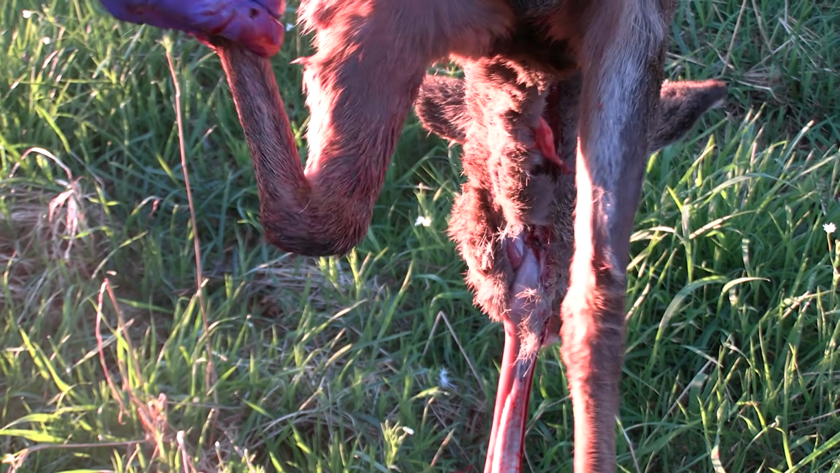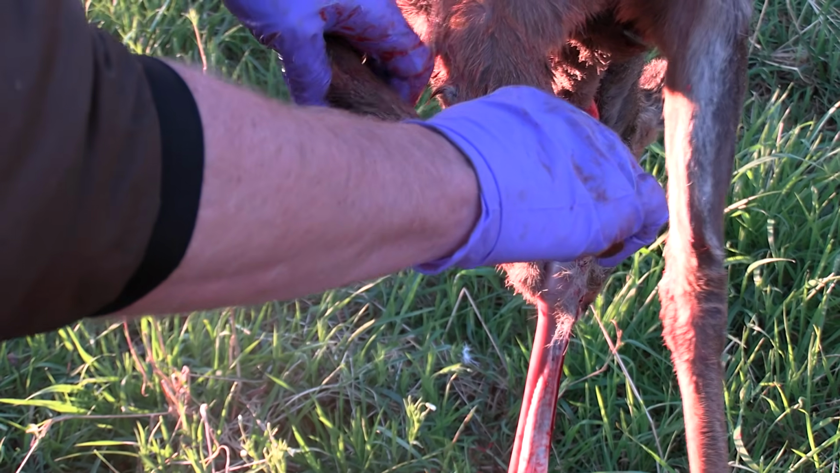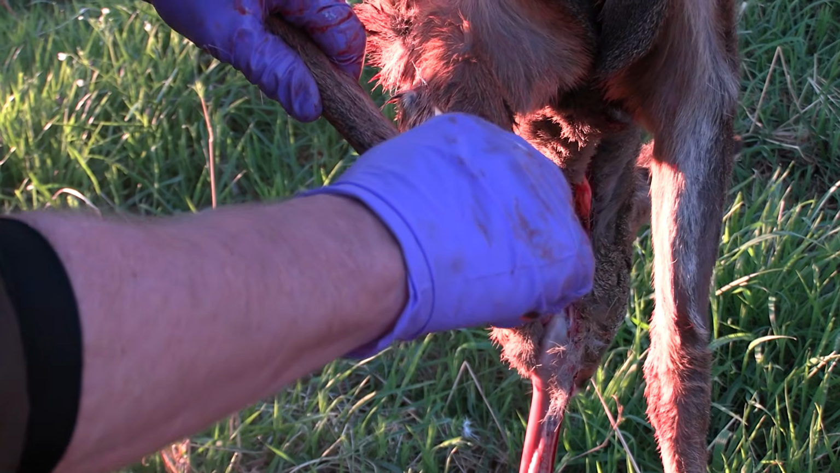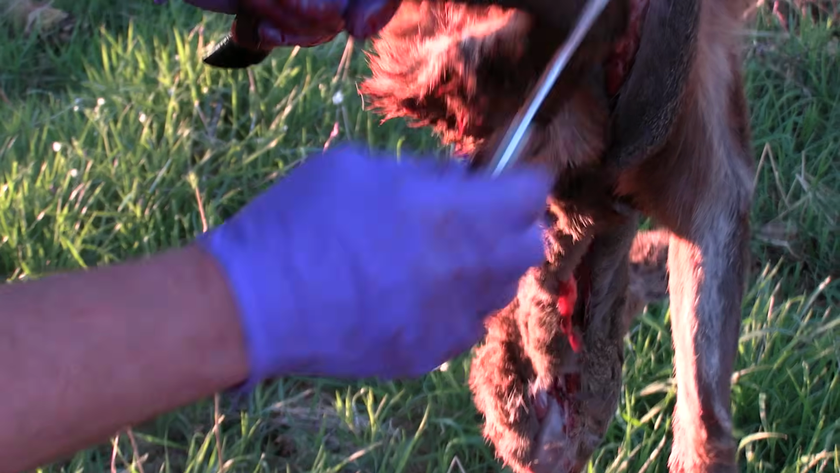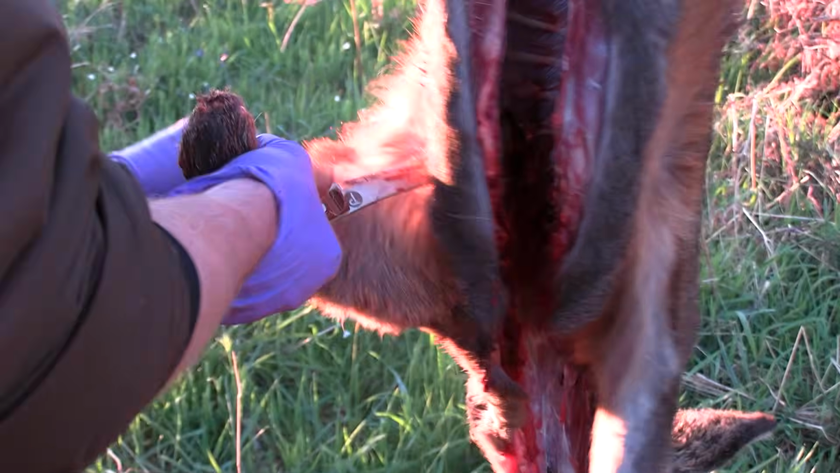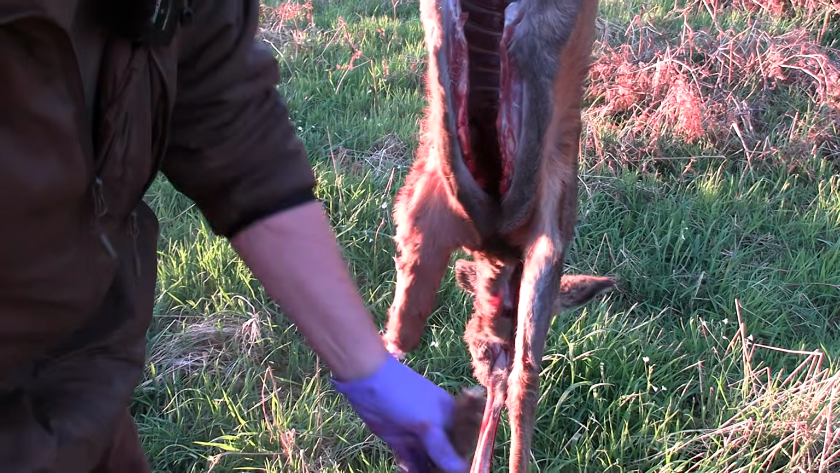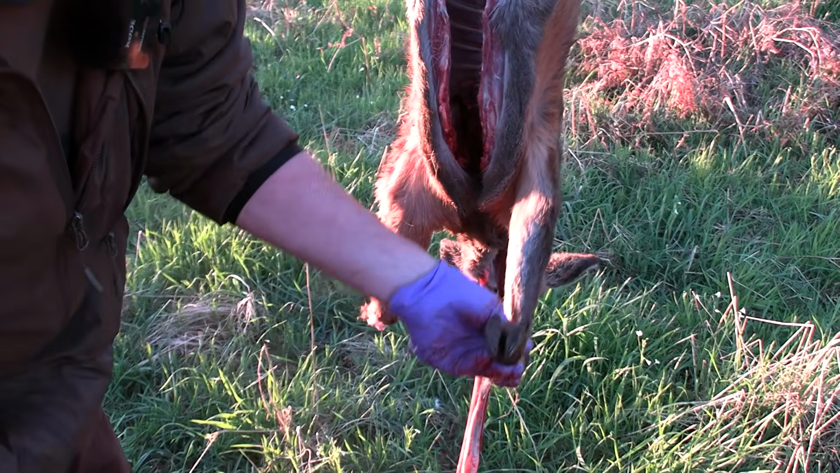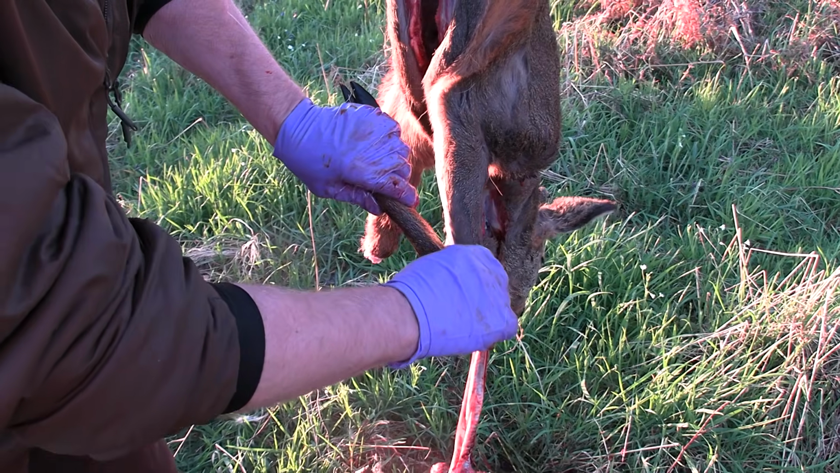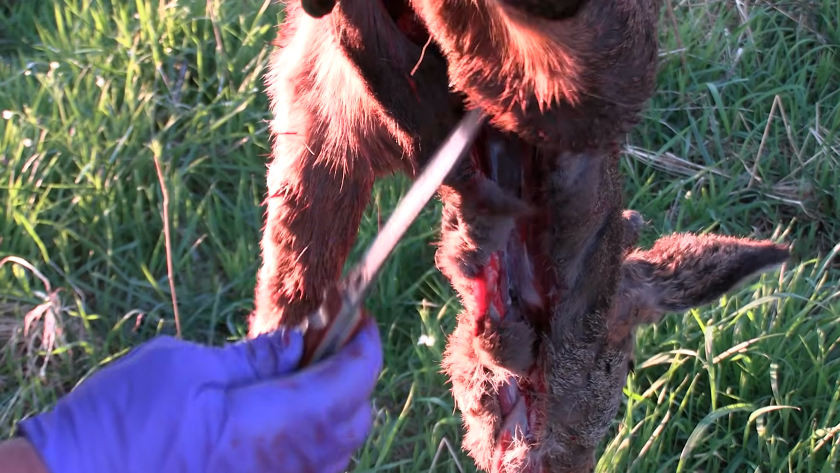Front legs, bend the leg, use the line at the back of the leg for the angle of the knife, and then just come round, and that will put you straight onto the flat bone on the foreleg. Dislocate it and cut it, not forcing or anything. Checking the hooves for blistering, so bend the leg, follow the line, keep it on that line, and there you go, straight onto there.